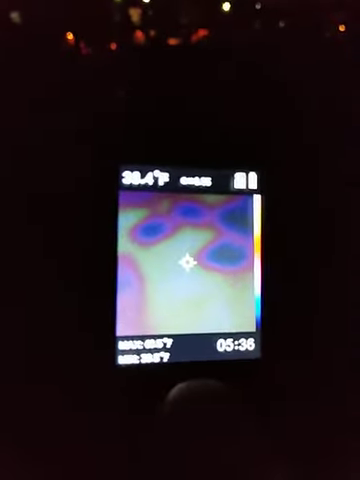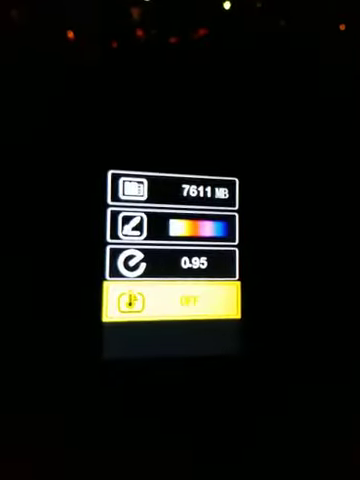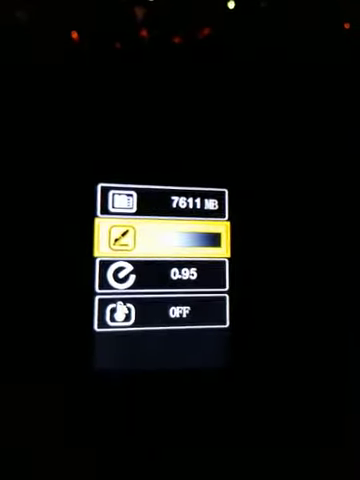Now you can also change that color scheme. If you hit your mode button, you can go down and change your color scheme of how it shows you heat. Some people like the black and white, which is kind of neat because it'll show you the light.